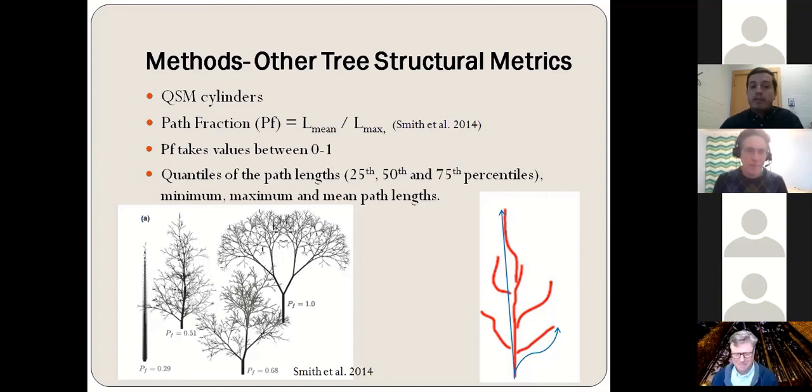This metric, the path fraction, takes values between 0 and 1, and as you see in the figure on your left, the higher the value of the path fraction, the higher the crown complexity of the tree, and the more evident its fractal character.